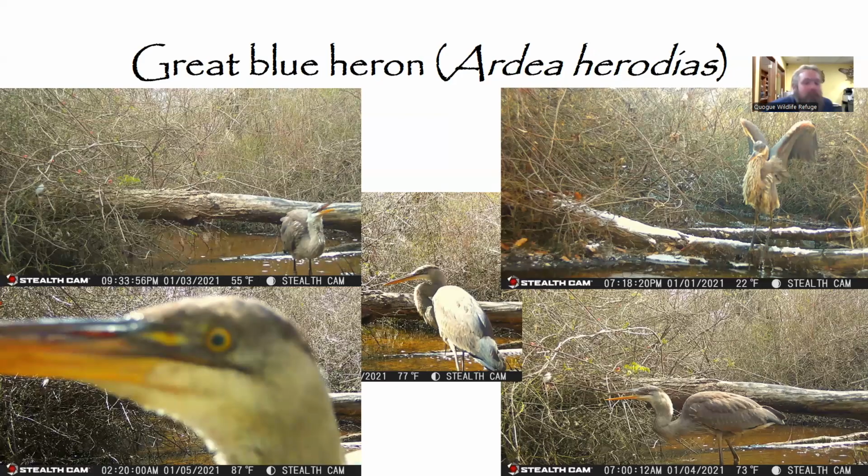Next, another bird that very much resembles a dinosaur, in my opinion. That is our great blue heron. This guy that we had last year was an absolute ham as well. Got some really fun photos, as we can see here on the bottom left, him peering into the camera almost as if he knows he's being watched. But again, they're a very beautiful, very expressive bird.